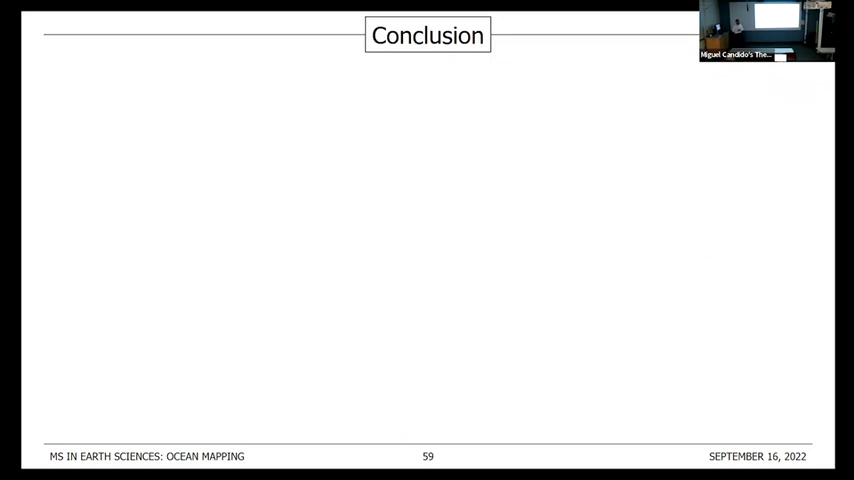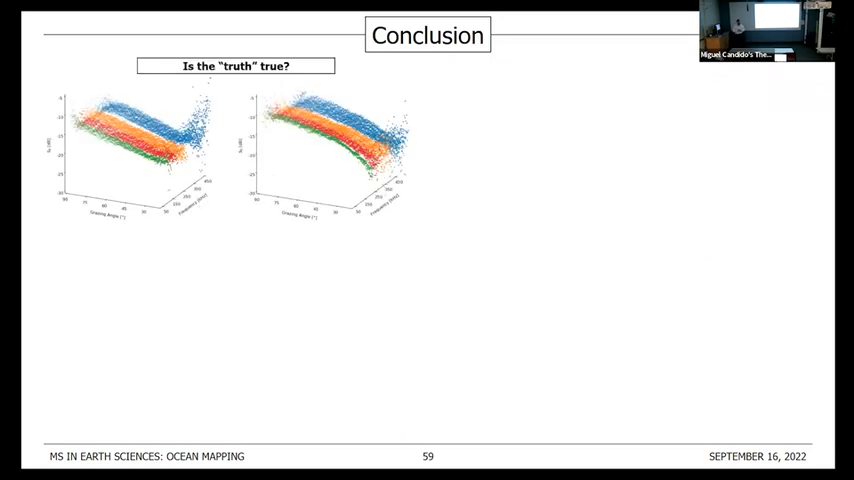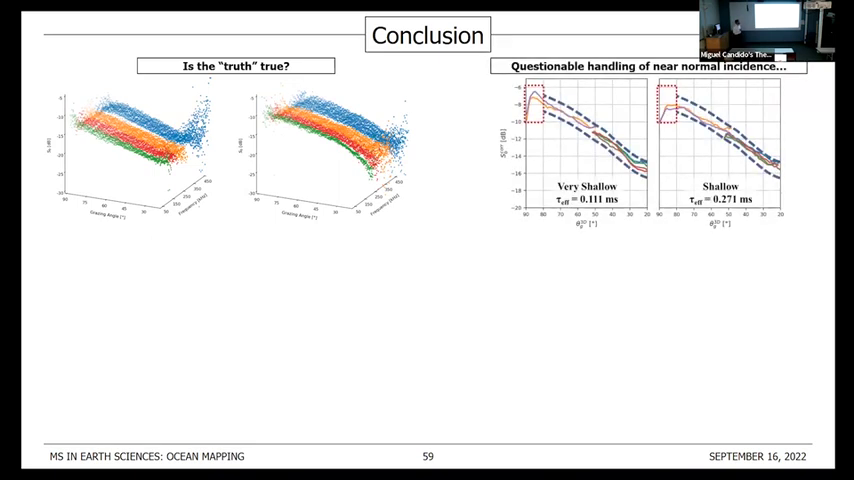So to conclude, is the truth true? We are not sure, especially at high grazing angles, for the reasons that we showed. And there might be a questionable handling of near normal incidence geometries that might be especially affecting the way we calculate our insonified area at these geometries.